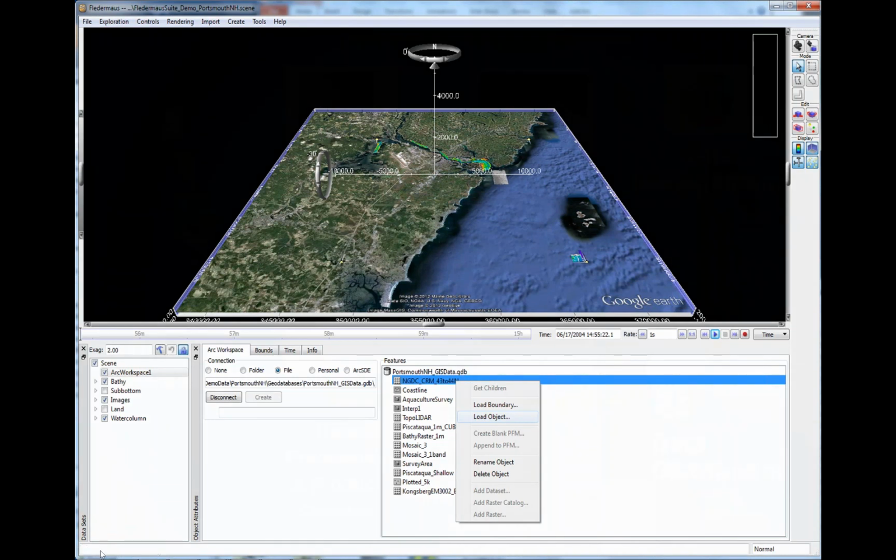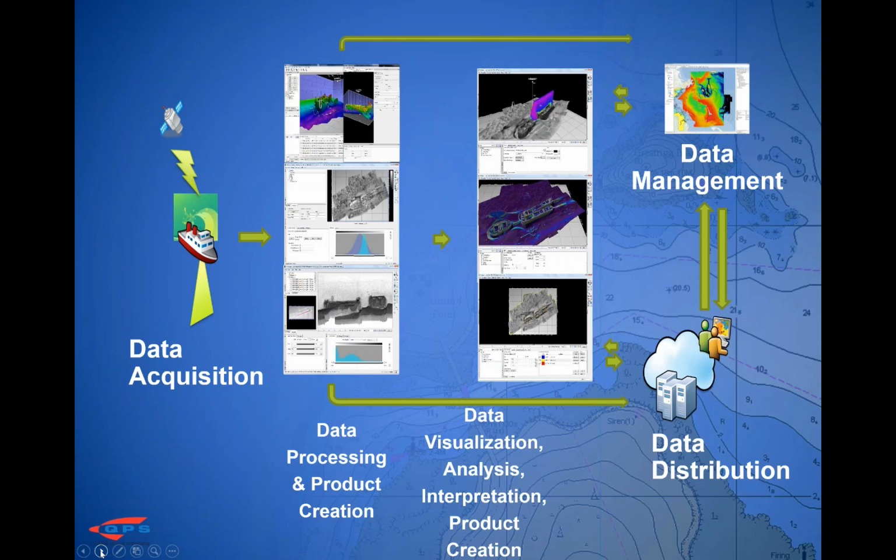When you think of a general workflow, you need to start with collecting data. From there, you need to process the data, clean up noise, find any issues and correct them, and so on. And then you need to determine what this data is telling you. What does it mean? And what do you want to do with it from here? What products need to be created? What's your ultimate goal for communicating what all of this data means? And each step of the way, you also need to manage and organize your data and distribute it.